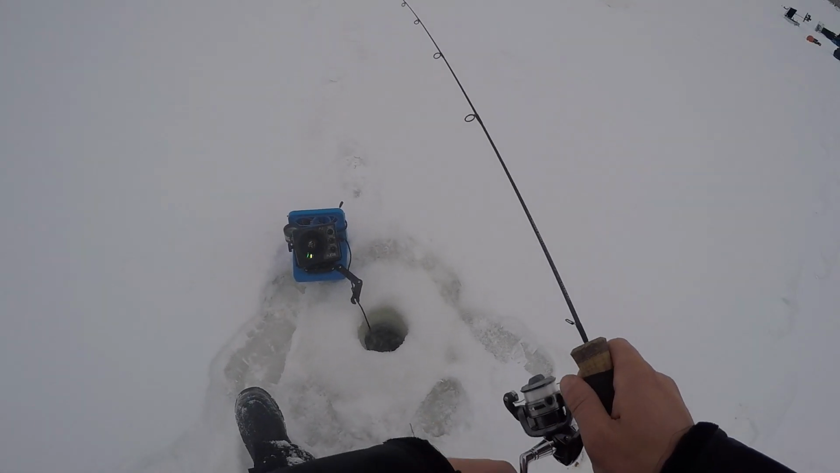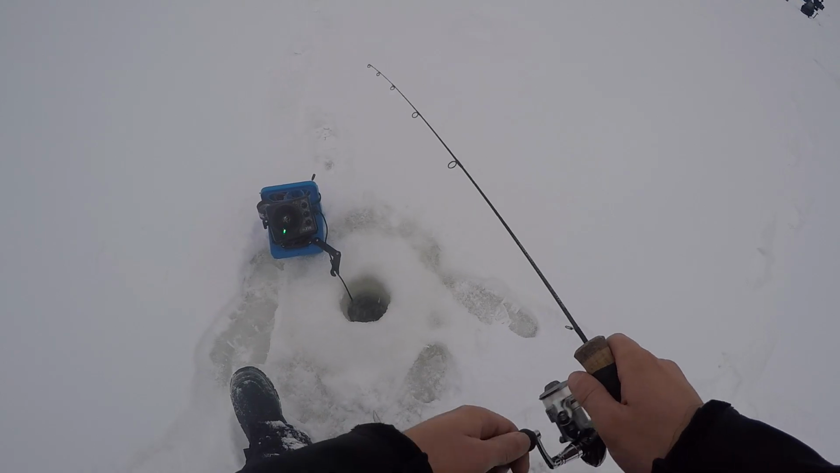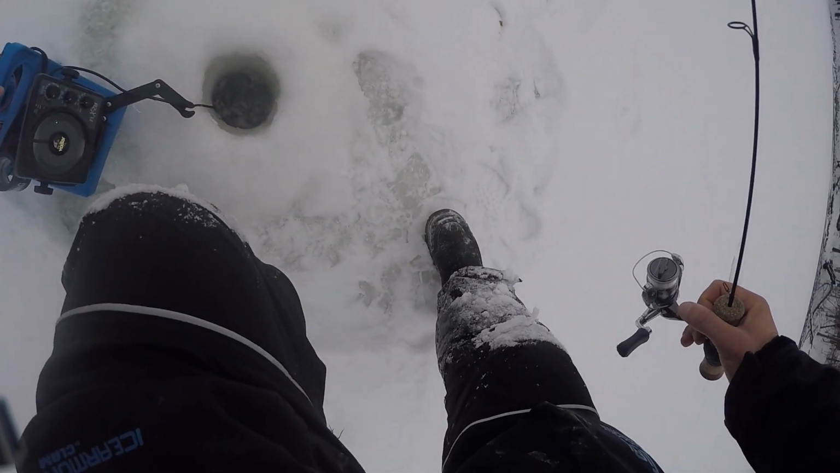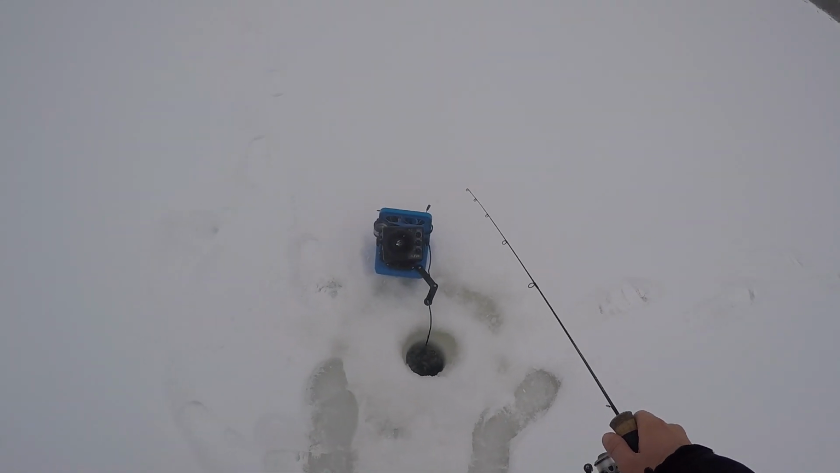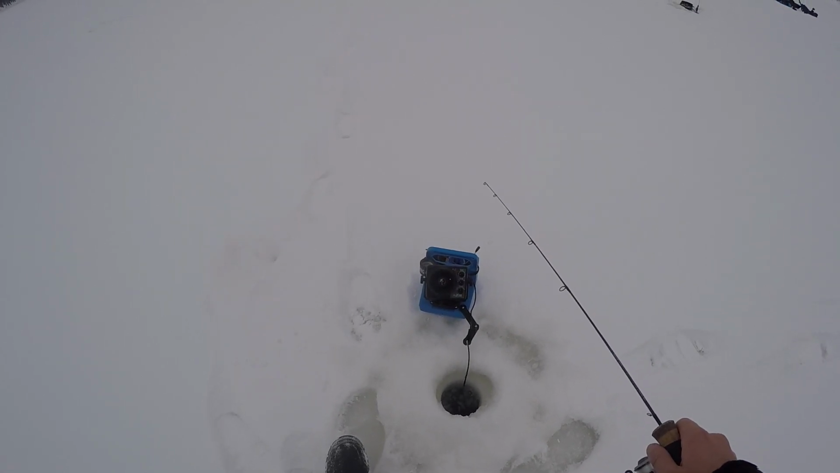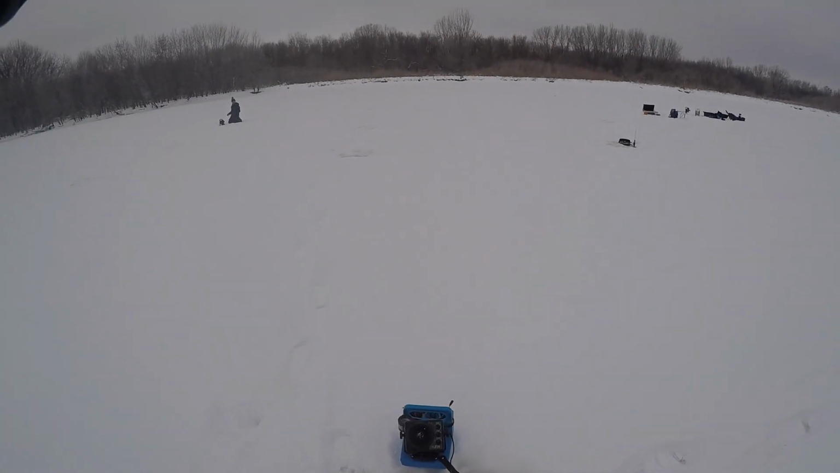Keep marking one in here, but I have a feeling he's a bluegill. I got a giant mark down here, about a foot off the bottom. It's only 4 feet over here. I don't know where he went, but he was like a foot off when I dropped down. Oh, that's because he's right on my spoon. Crushed it. That's a nice fish.